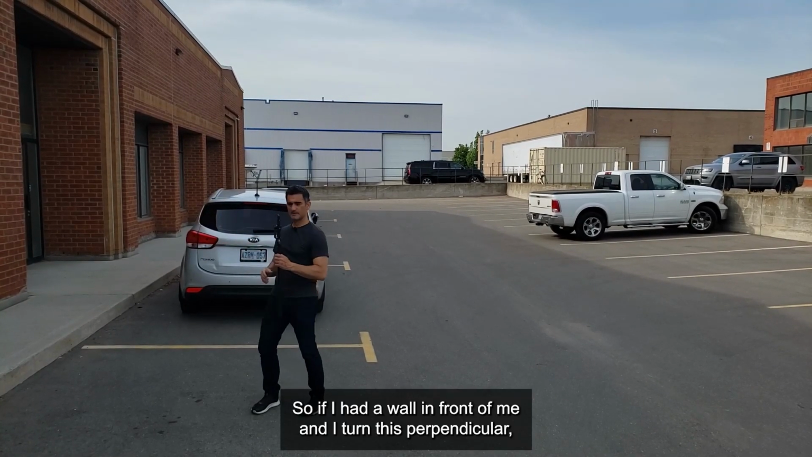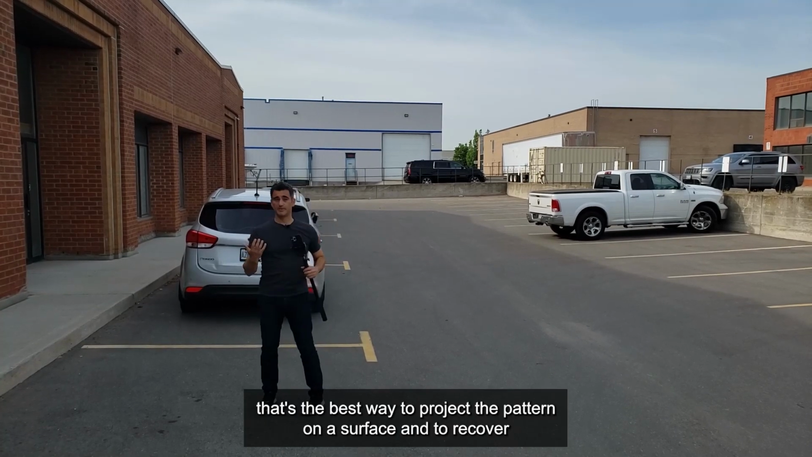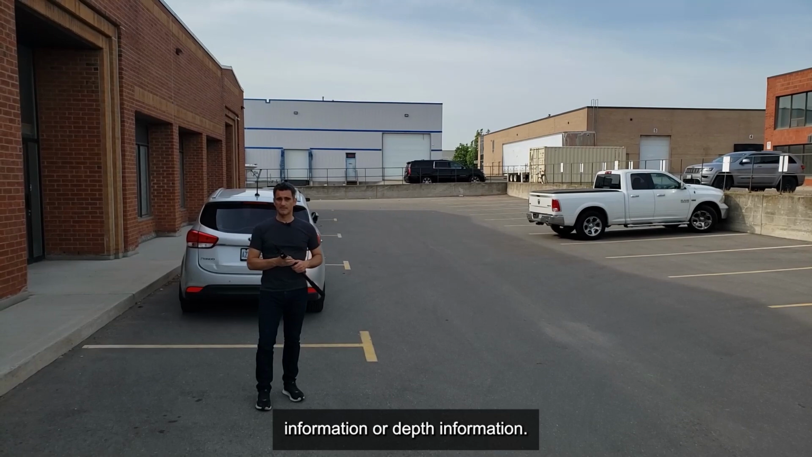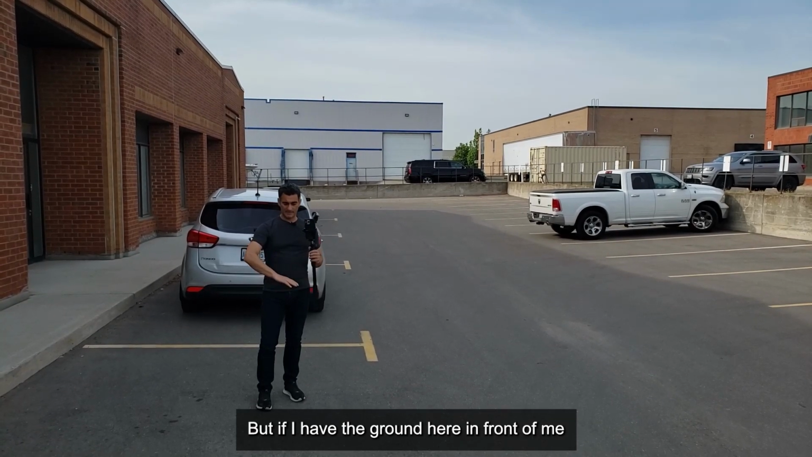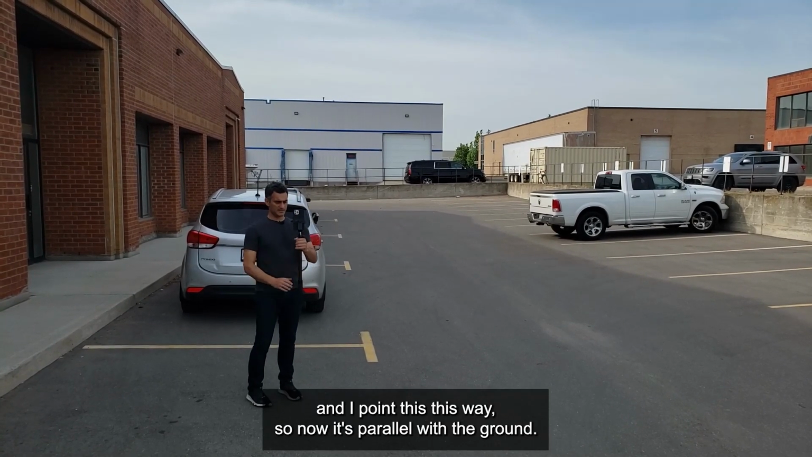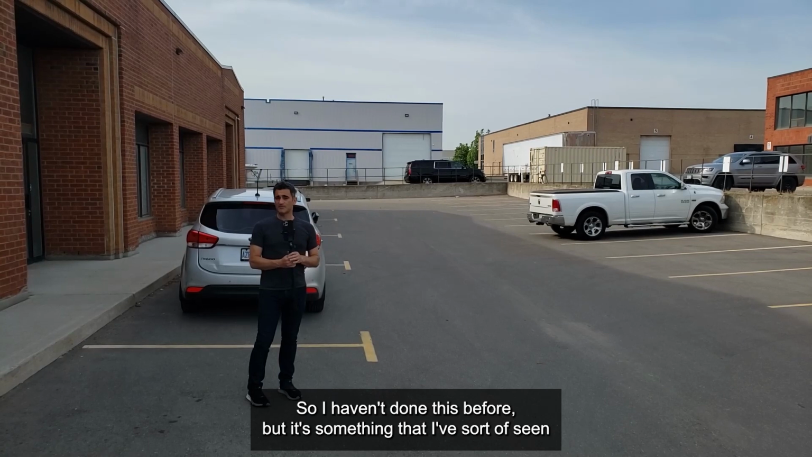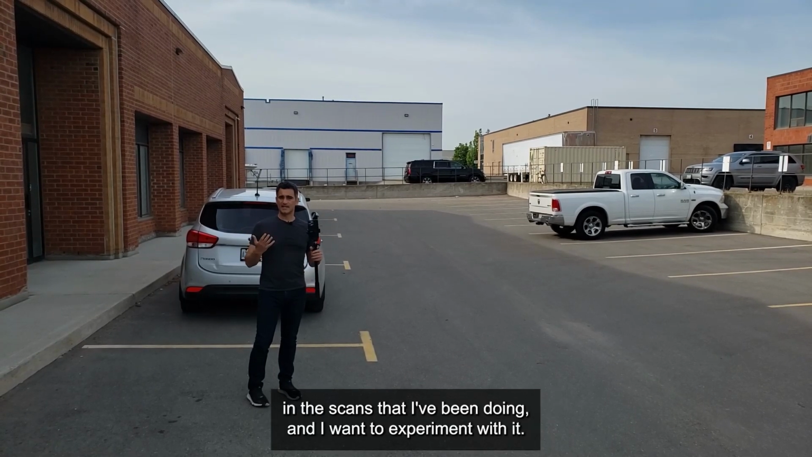So if I had a wall in front of me and I turn this perpendicular, that's the best way to project the pattern on a surface and to recover depth information. But if I have the ground in front of me and I point this way, so now it's parallel with the ground, well, that doesn't help me all that much. I haven't done this before, but it's something that I've seen in the scans that I've been doing, and I want to experiment with it.